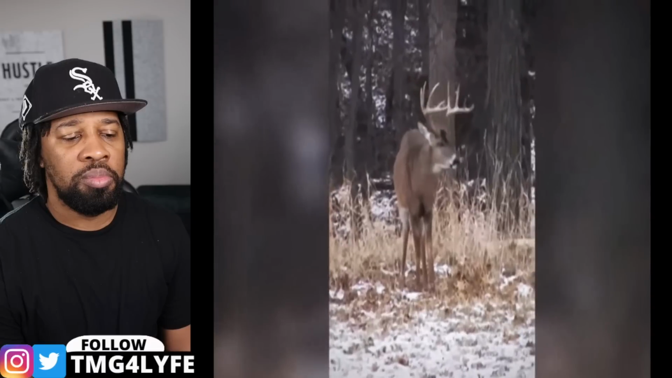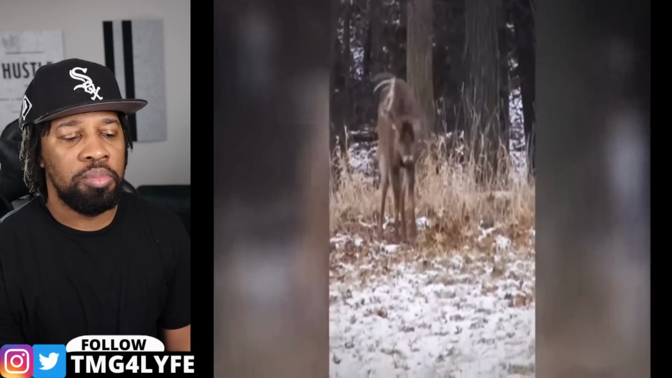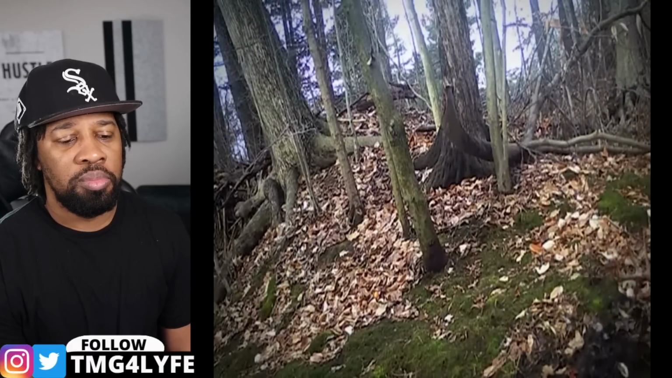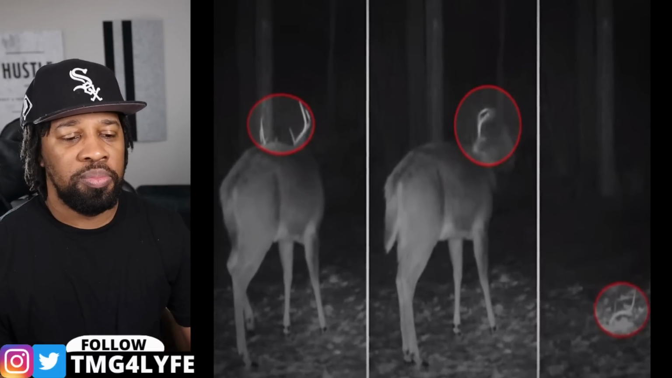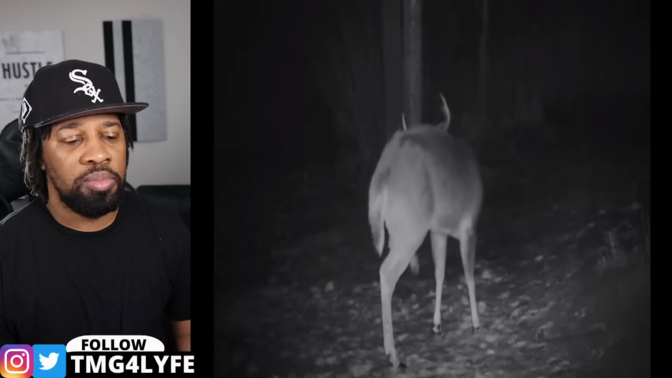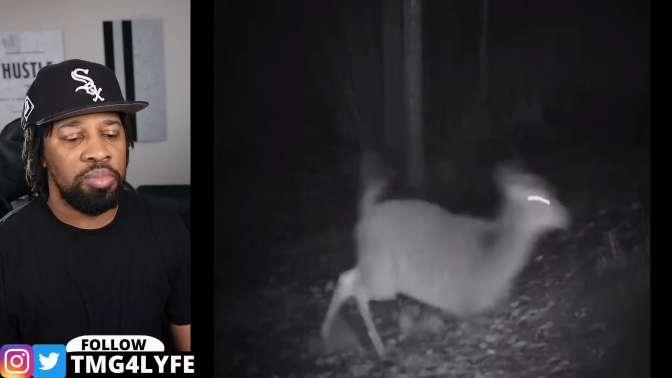Then, in a blink, you'll miss it. The antlers pop off. It almost looks like the deer was struggling to get its pants off after coming home late from a dinner party. But instead of pants, its antlers fell clean off and the creature just darted away. Was it surprised that the antlers slipped away and freaked out and bolted unintentionally?